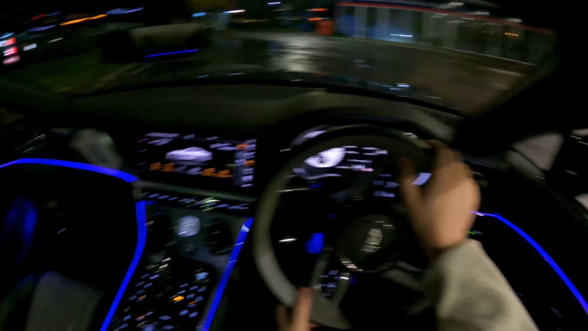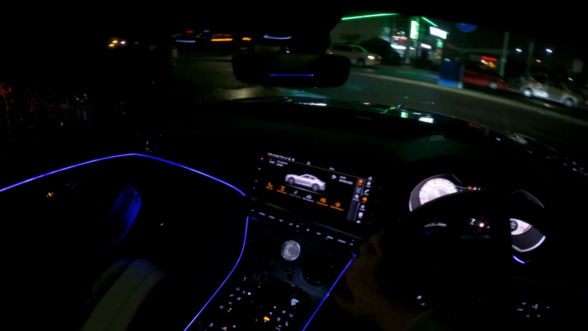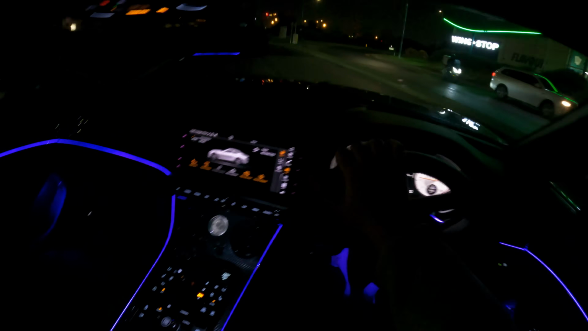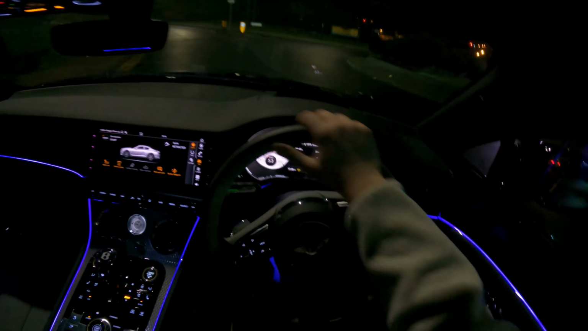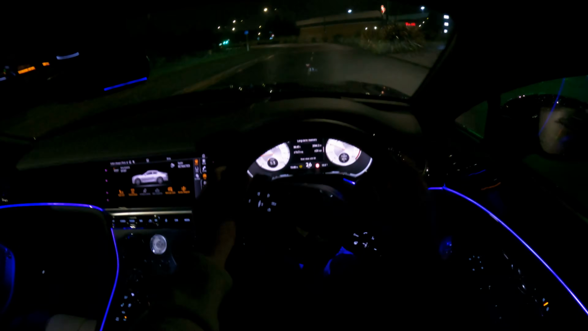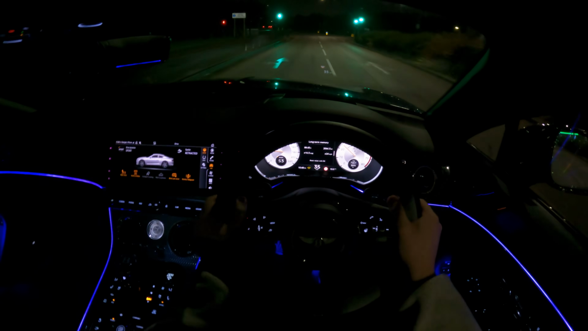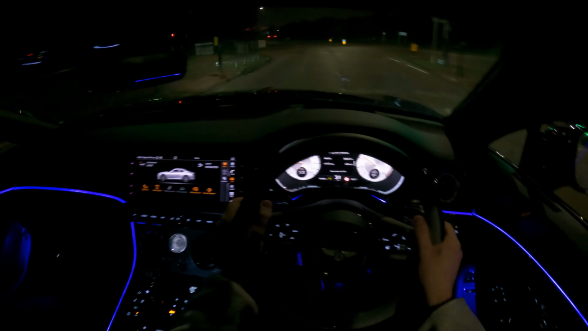Adjust my glasses because I must be able to see. And let's go have some fun in this thing because God, is it nice to drive. It's such a nice engine, such a nice car to drive. It's a bit heavy, obviously. It's over 2 tons. Oh yes, sir. Oh, I love the way it pulls, honestly.